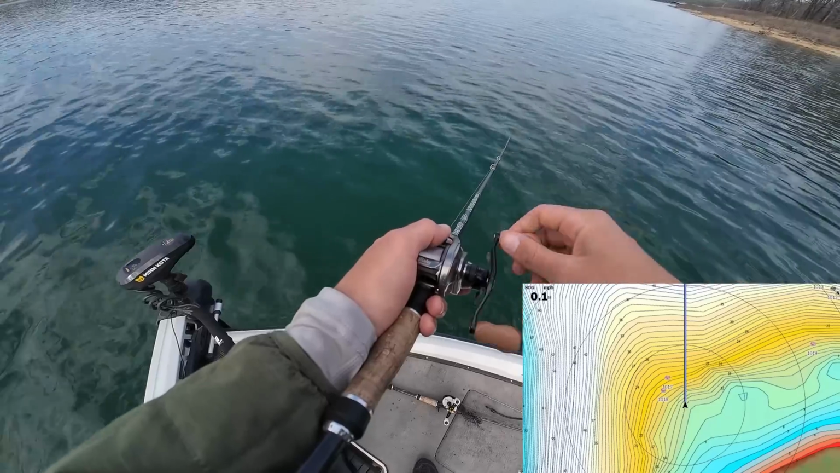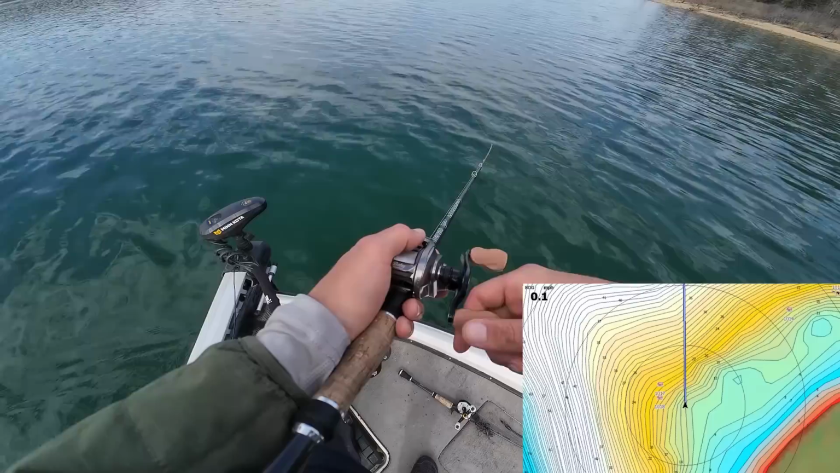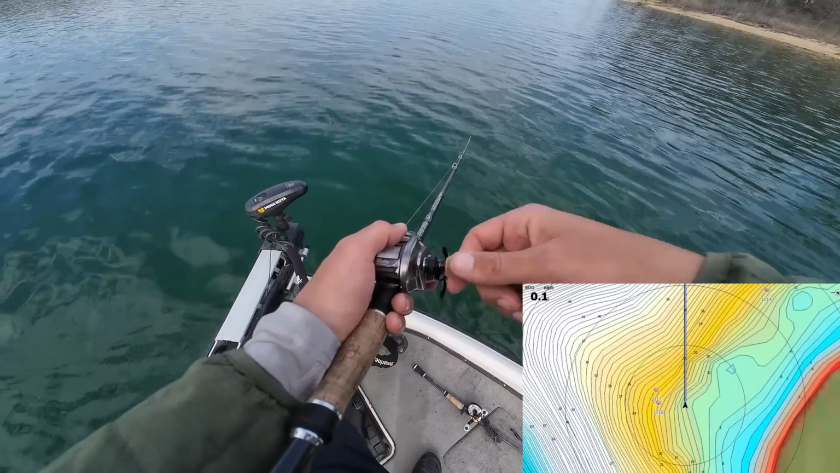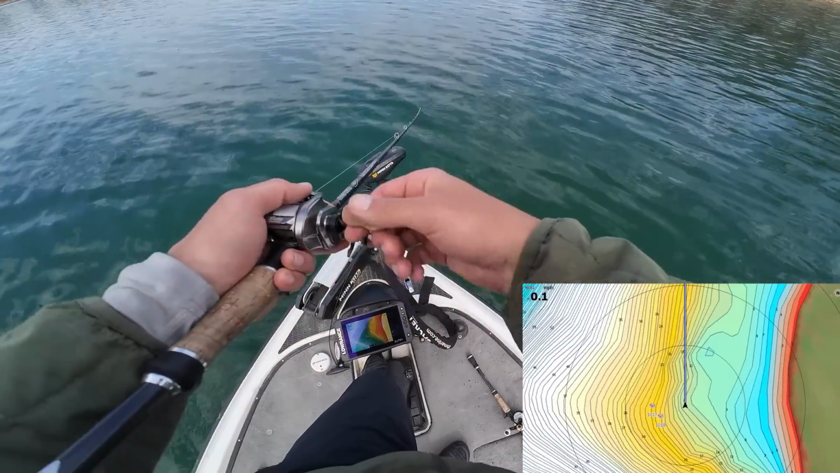I'm actually going to position my boat back a little bit closer to the shore here as I work down this, because I get out here a little bit deeper just to get my cast right on those waypoints. But I'm going to bring my boat back over.